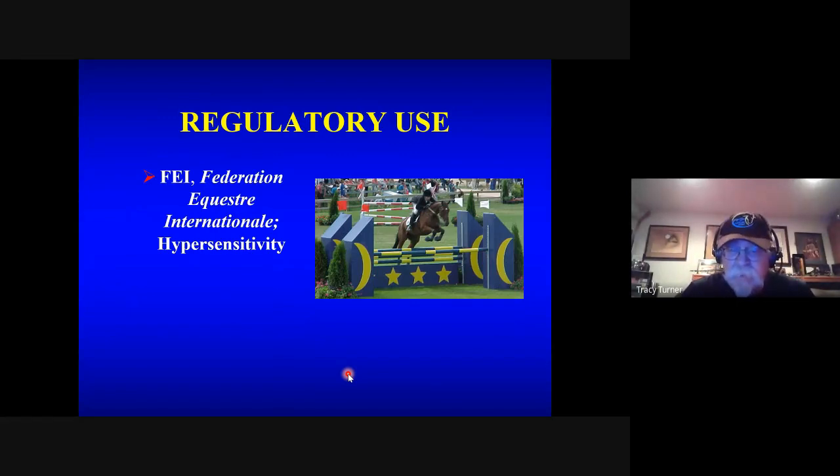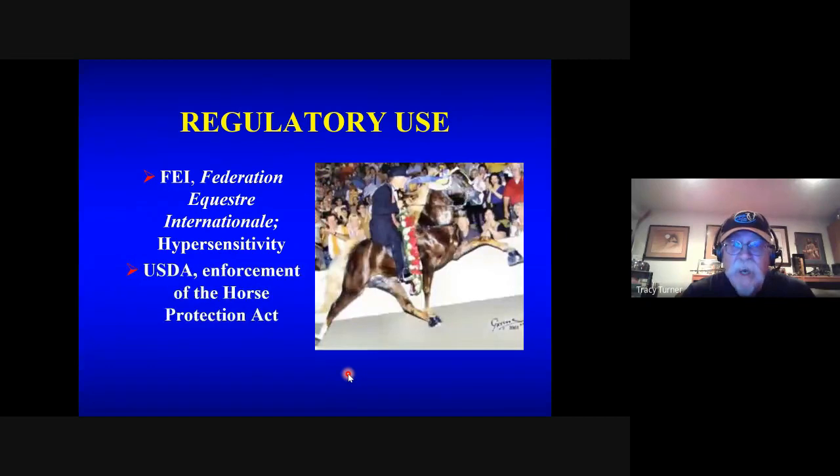So in show jumpers, people occasionally will put irritating substances on the cannon bones or pasterns in order to get the horse to pick up its feet higher and jump more clearly. In the United States, it's also used to enforce the Horse Protection Act, which is an act that was passed to help protect the Tennessee walking horse from abusive training practices that induce pain to get the horse to pick their feet up like that.